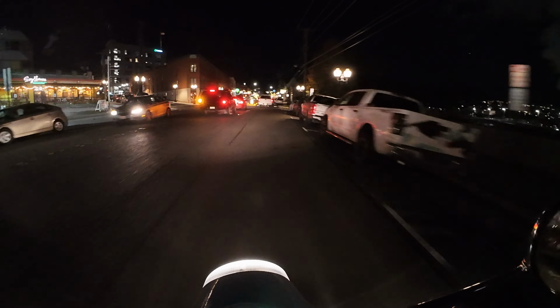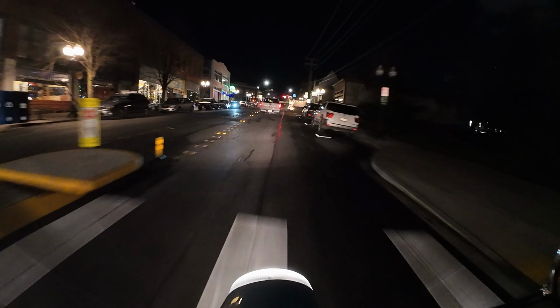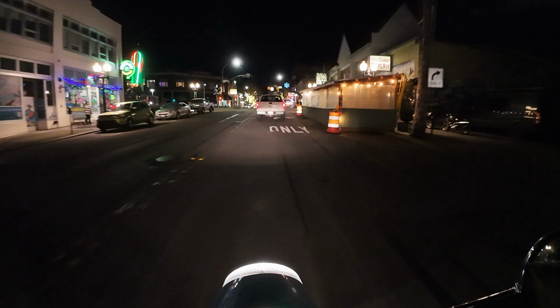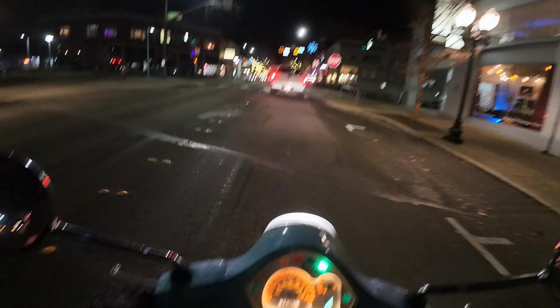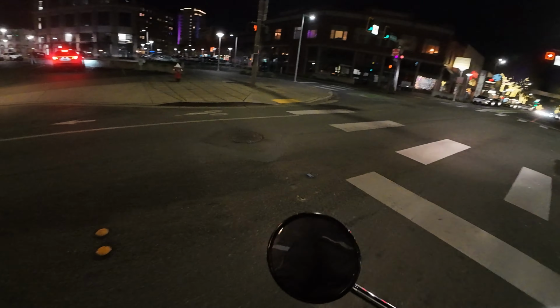Getting these tires all warmed up, side to side. Realized I have to take a right here. There's no one coming. We're going to take a U-turn.